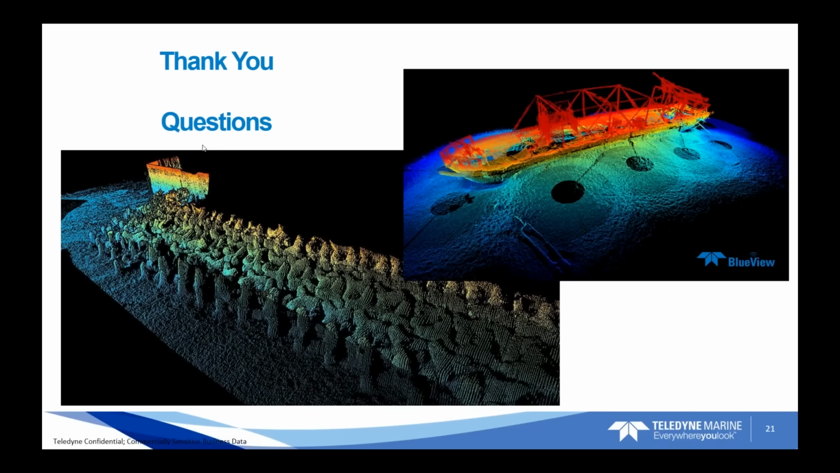Okay, great. And another one from Sebastian. What's the relative angle of accuracy of the roll and pitch encoder measurement? If I am understanding the question correctly, the sonar itself does not have a roll and pitch sensor on it. Any roll and pitch sensor that would be added for motion scan capability would be a separate device. There's a wide variety of motion sensors that can be used. Teledyne makes quite a few from the TSS brand.